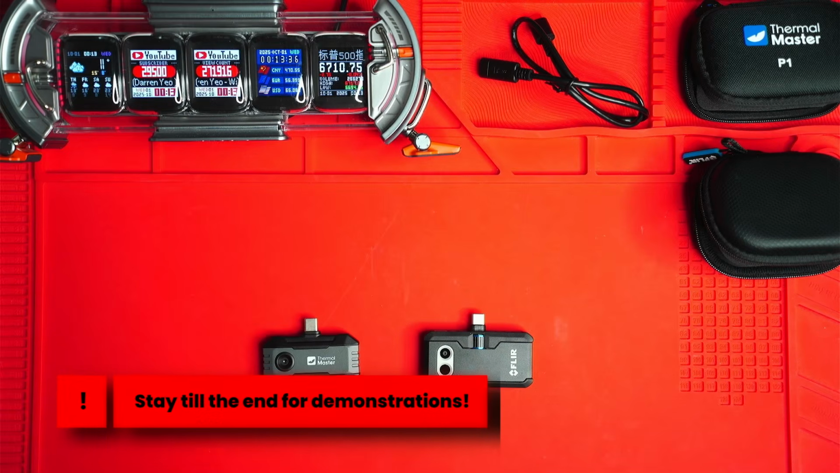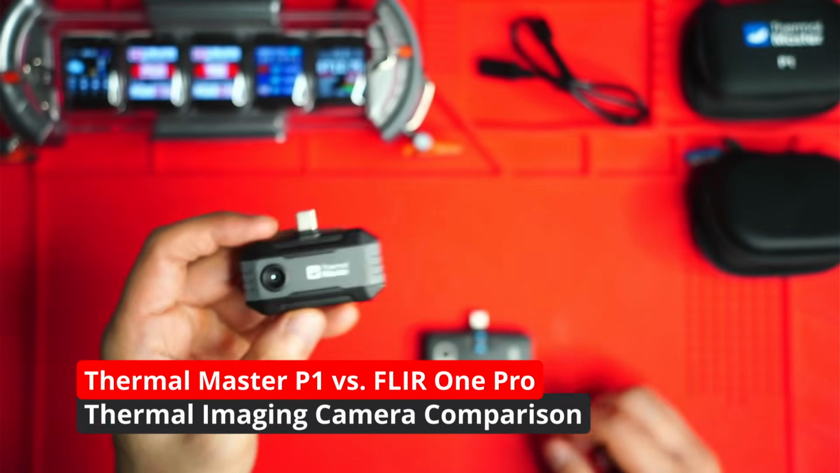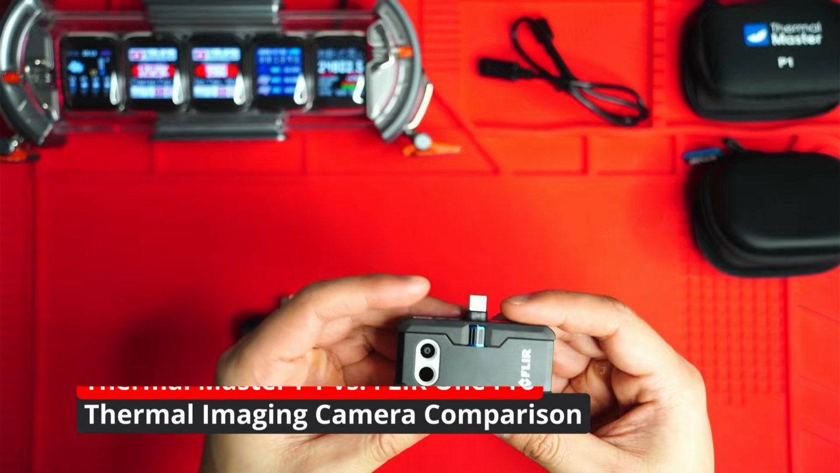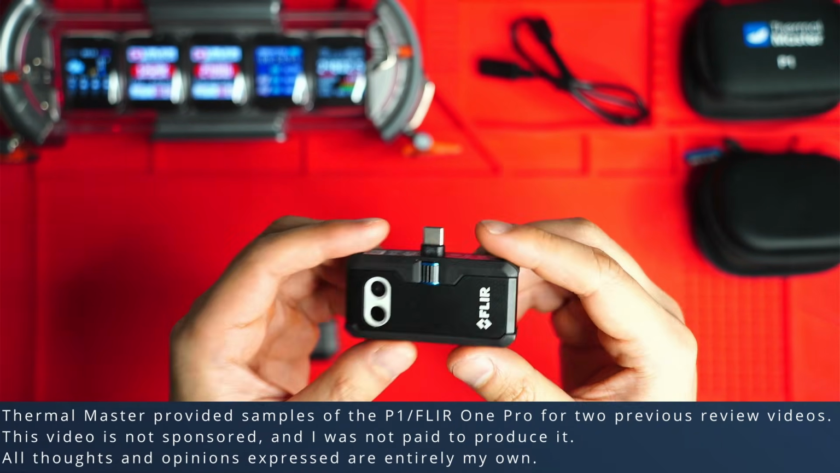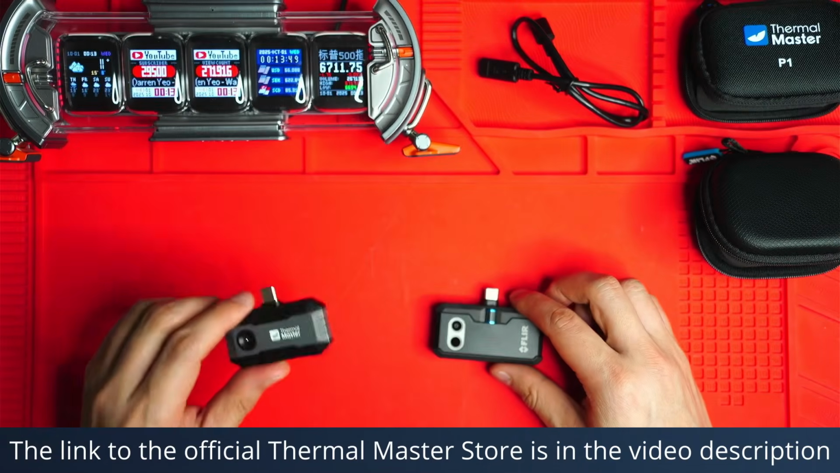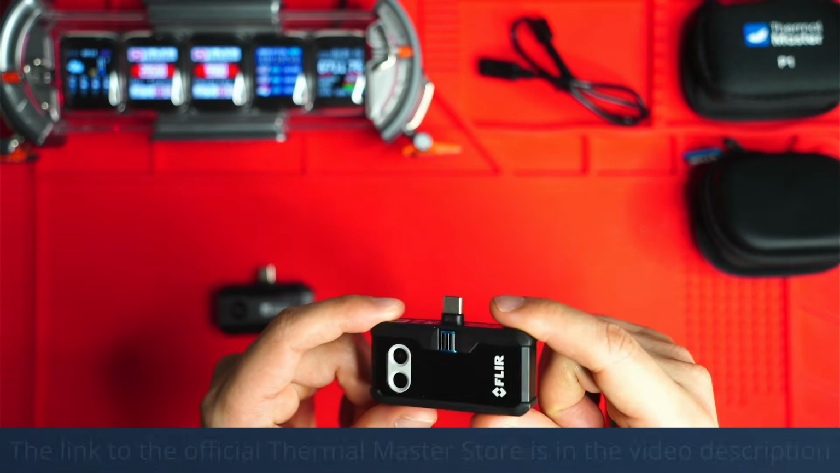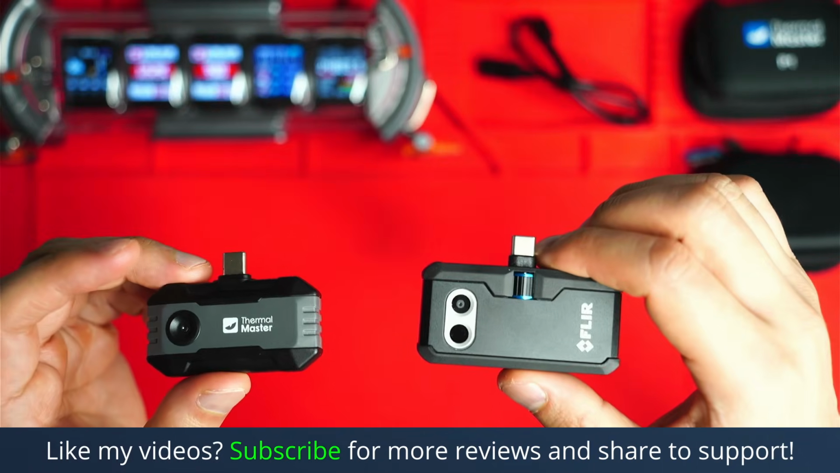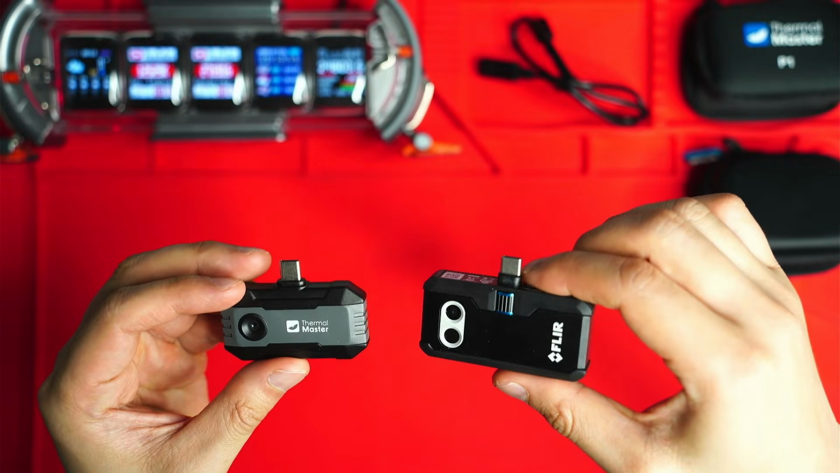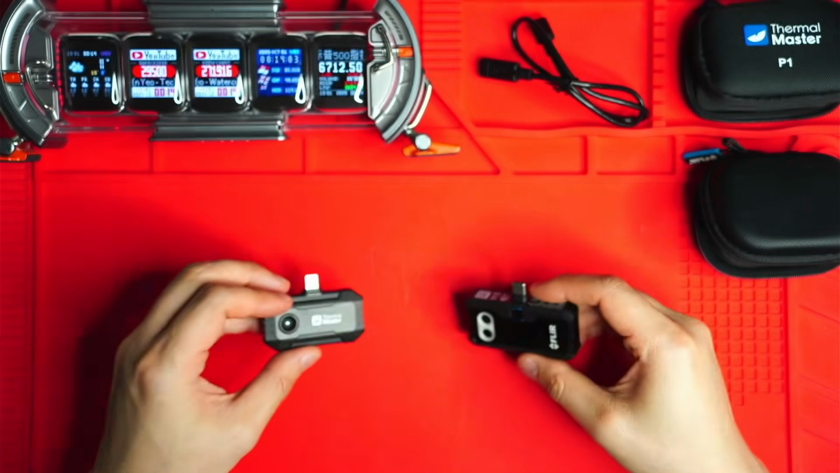Today I'm going to be comparing the ThermalMaster P1, a brand new unit that ThermalMaster have just released, against the well-known FLIR One Pro. ThermalMaster have provided me a sample of the P1, and also the FLIR One Pro for two previous videos. I thought of comparing these two since the resolution of them is the same, and I made another video actually comparing that, I think, to the P3, and it got quite a few views.